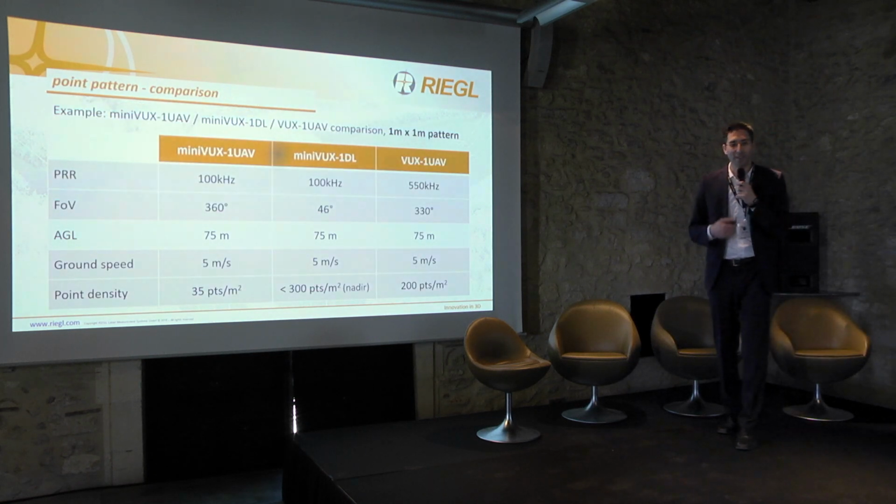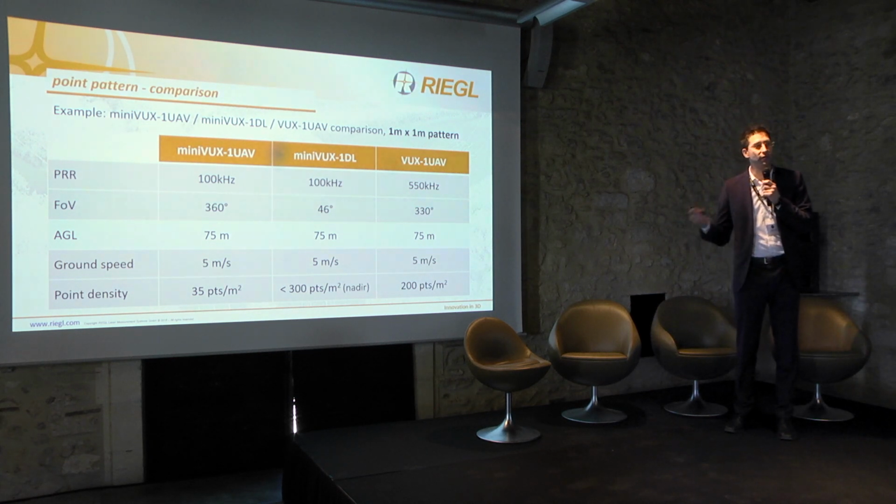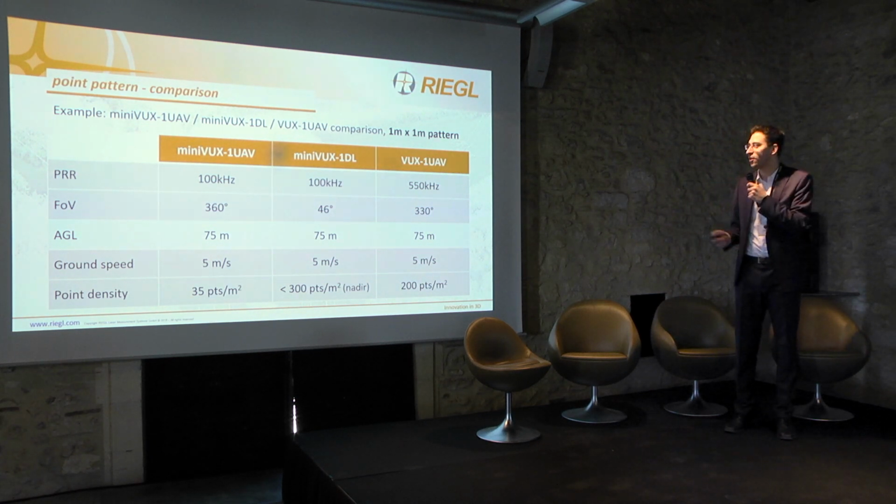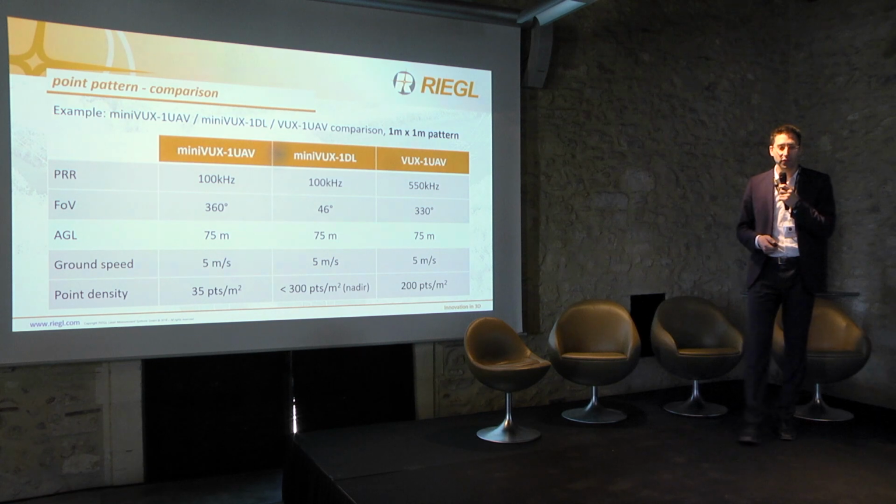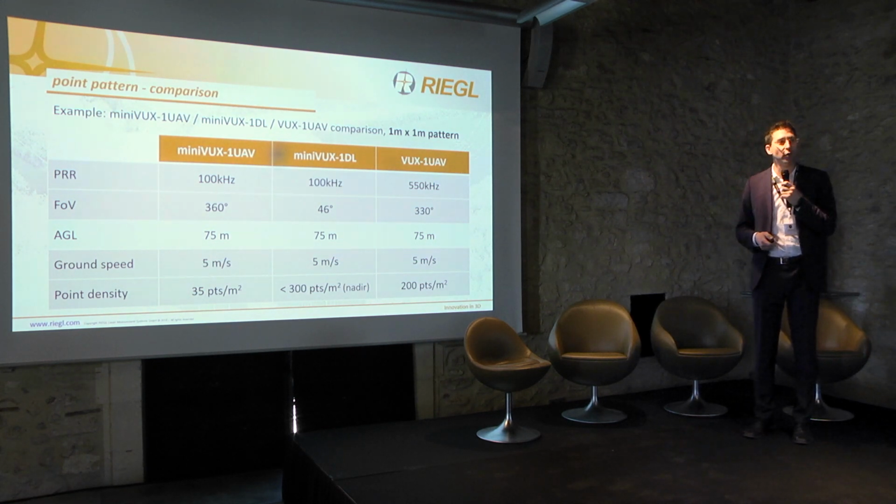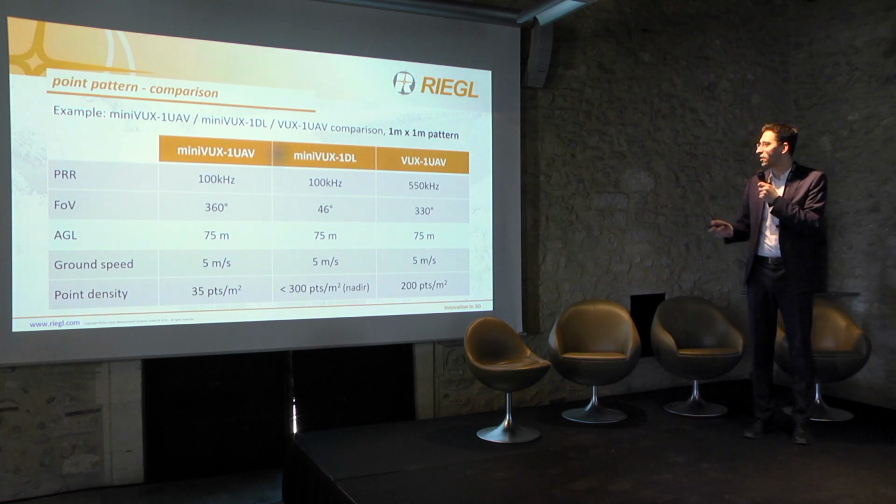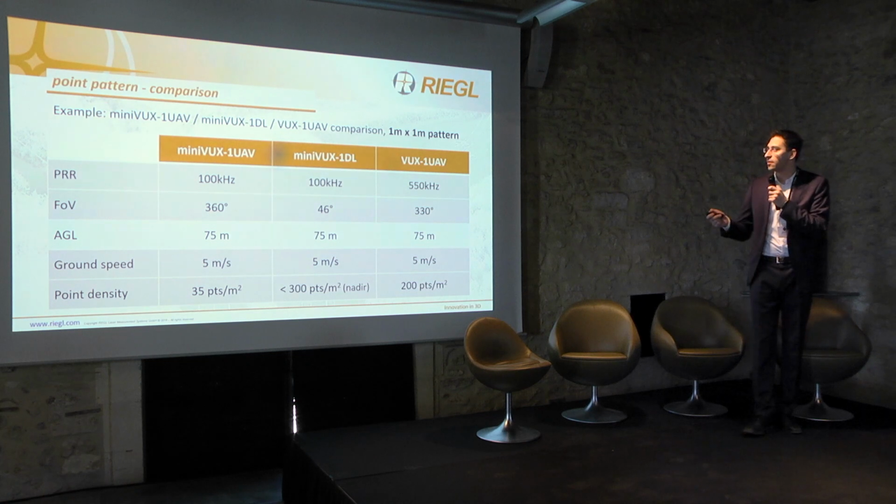When it goes to point density, these are values from an actual data set, with the same altitude, same speed, flown with a multi-rotor system. You can get with the MiniVUX-1 UAV 35 points per square meter, with the VUX-1 up to 200 points per square meter, and the MiniVUX-1 DL around 300 points.